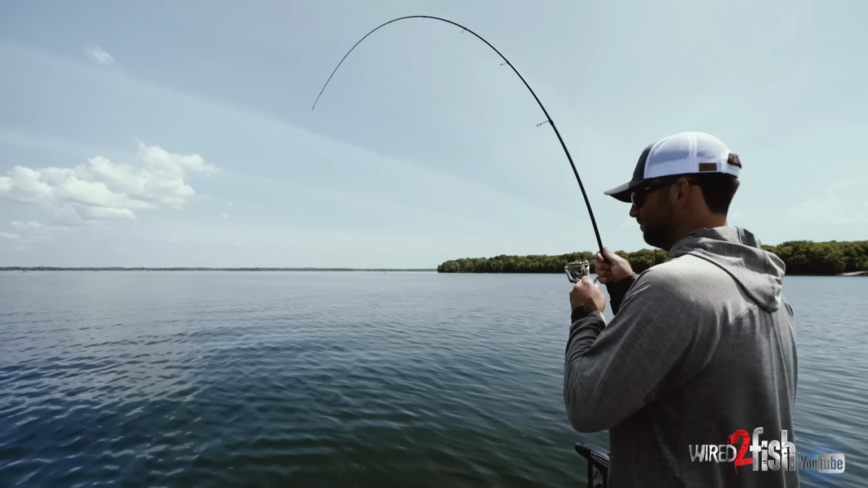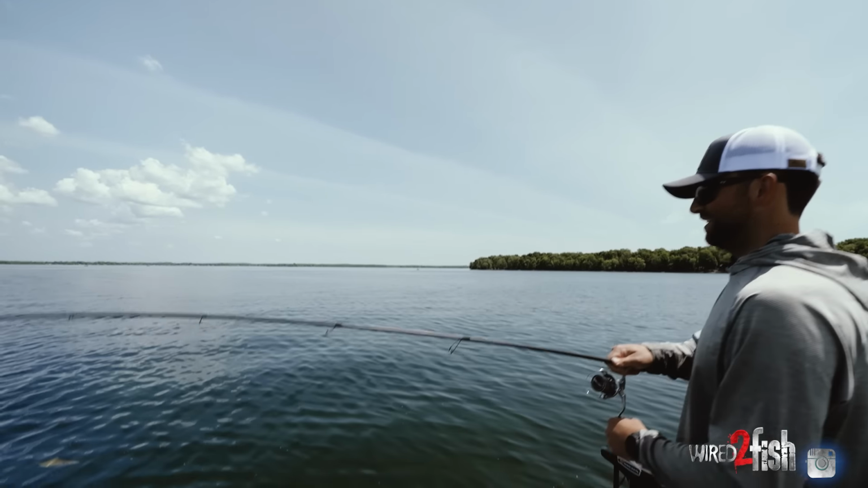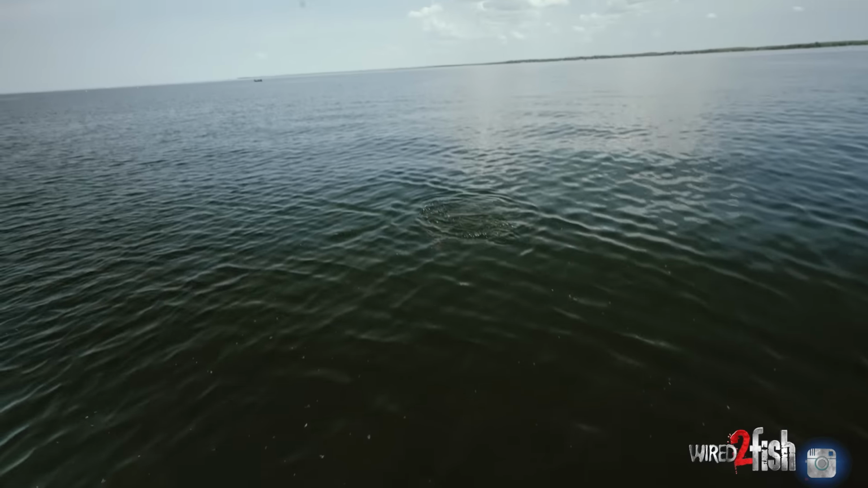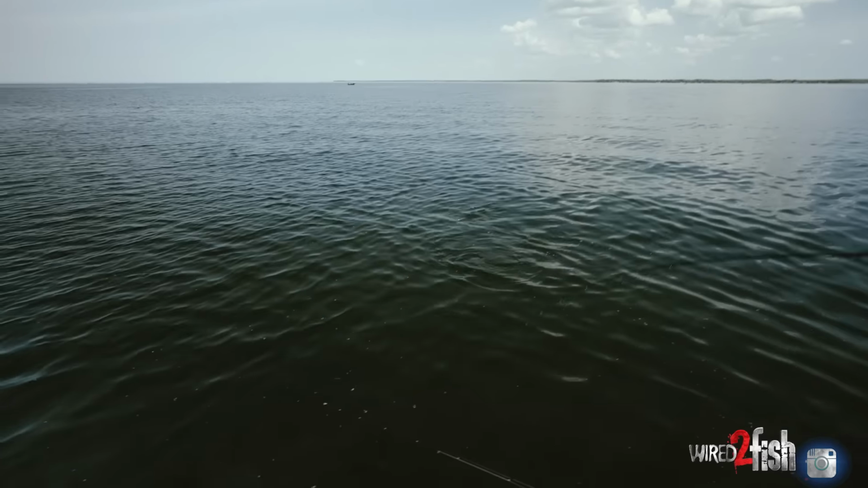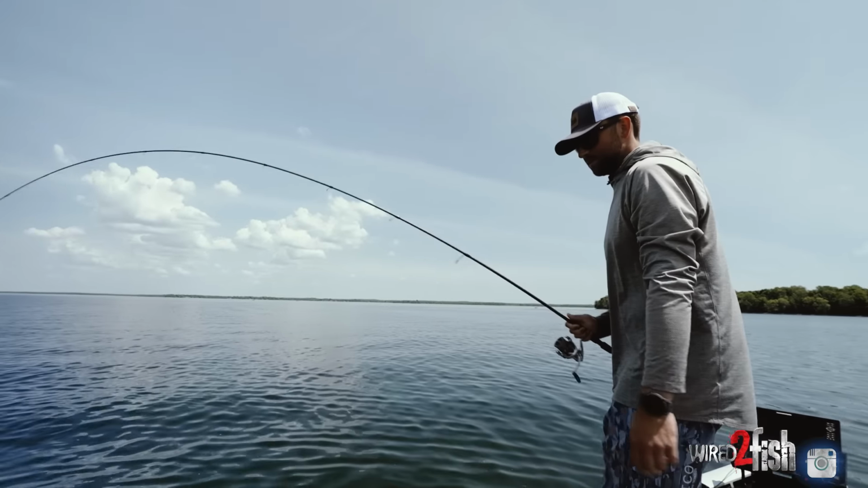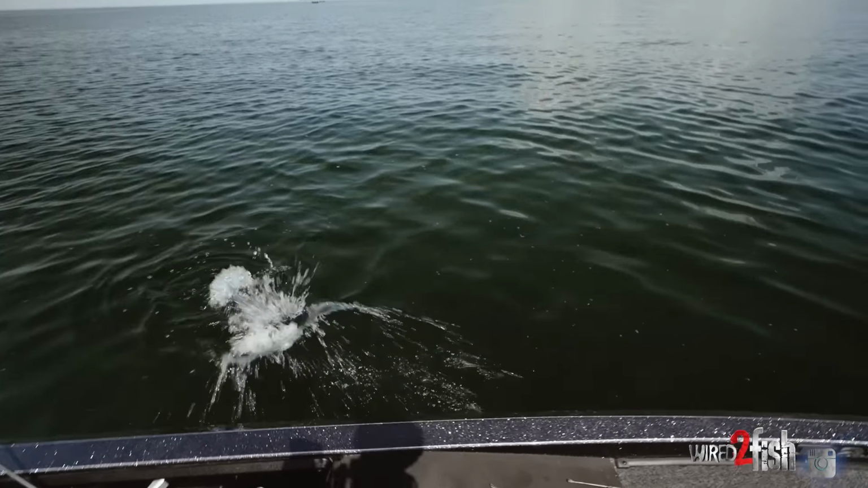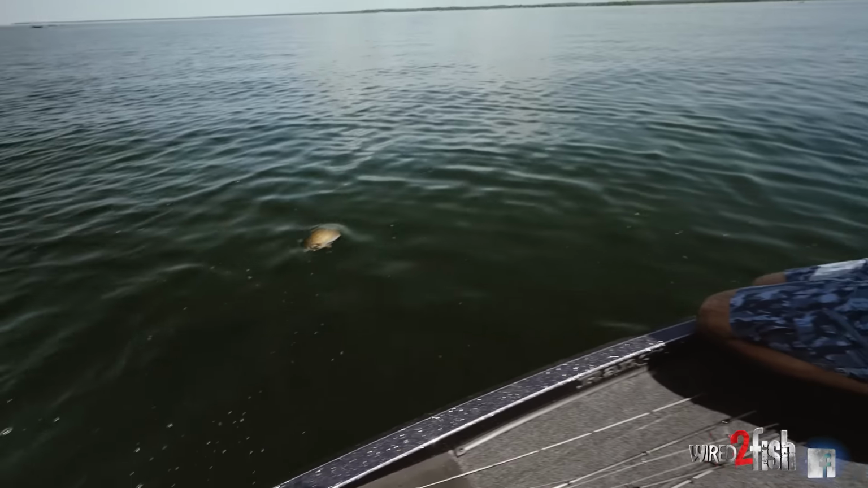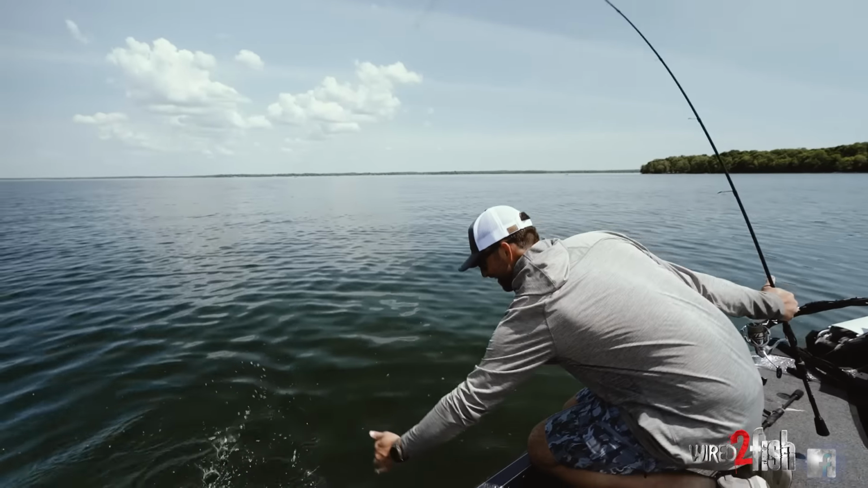Wow, that is big. That's a nice one. On the old hair again, just creeping around. Really starting to catch them on a couple different baits here. Not giant, but that's a pretty good one. Crazy how good this place is, and that's a nice one out here right now.